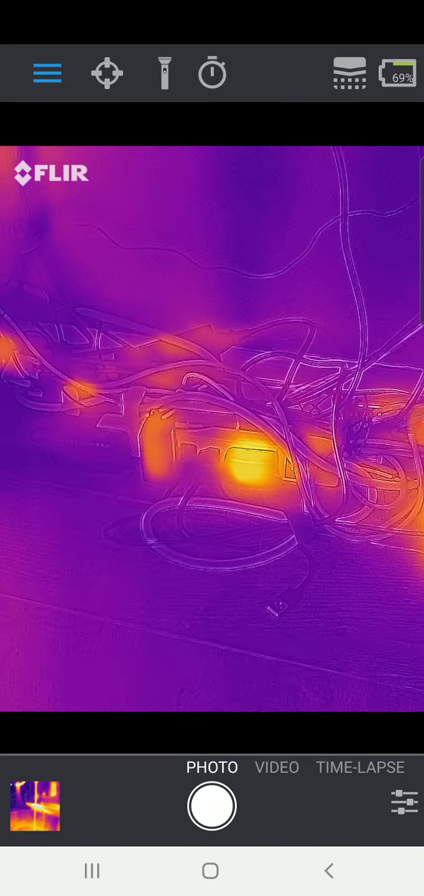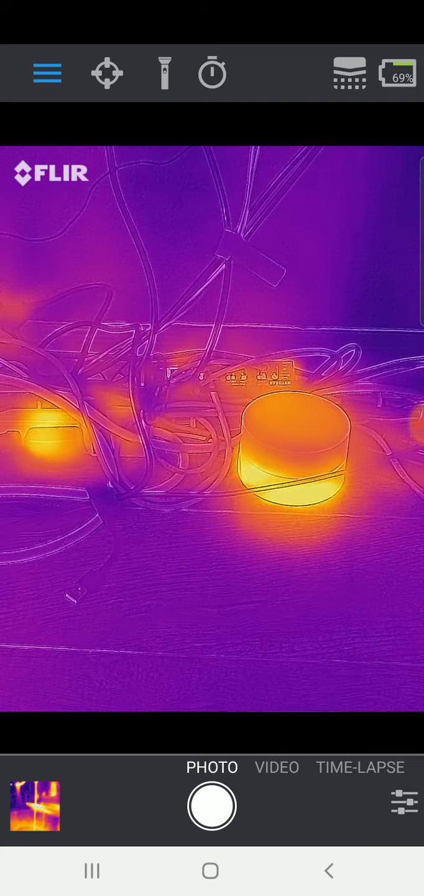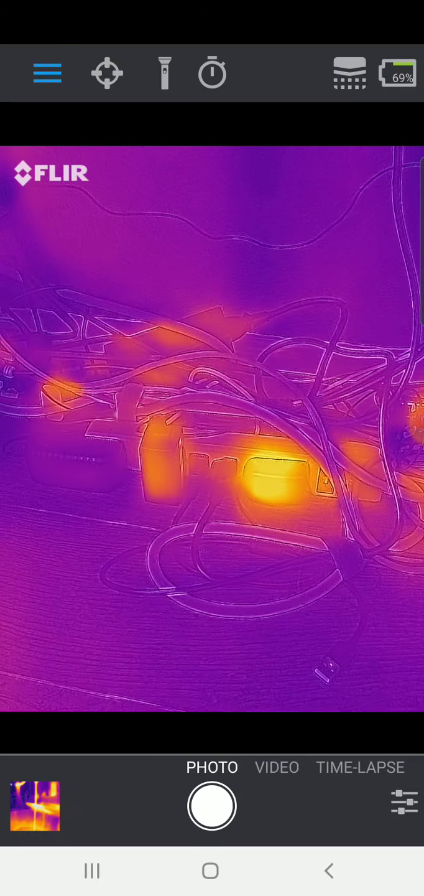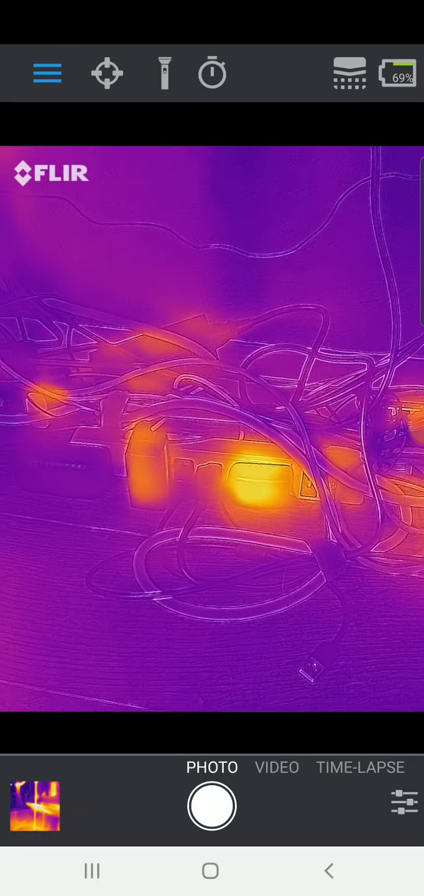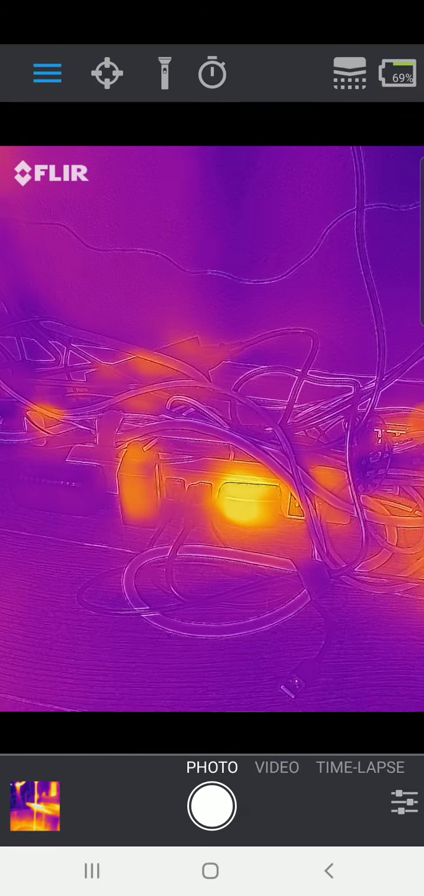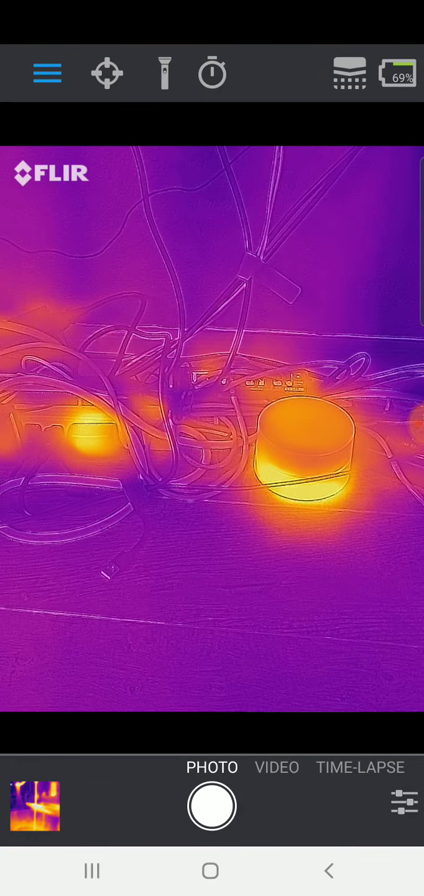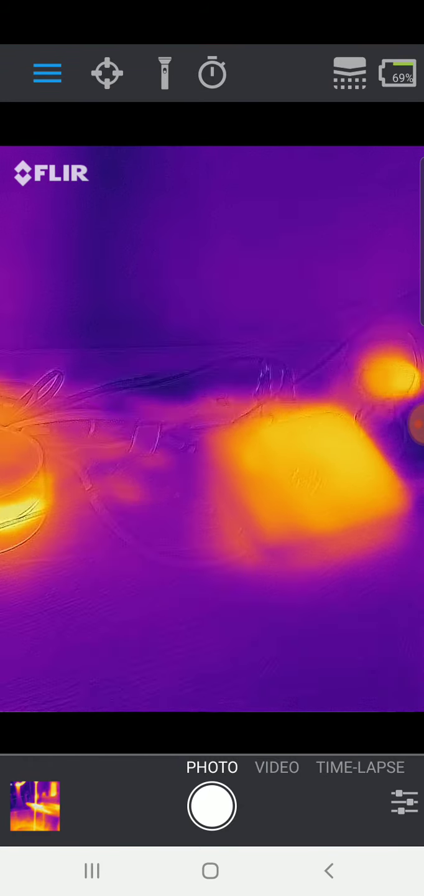So these are my plug strips under my desk, and you can see which devices under here are actually heating up, and that indicates which ones are using electrical power. So we talk about phantom power and vampire loads, things where even if a device is switched off, it's using up power and costing you money. It's hard to visualize that just looking at a bunch of plug strips.